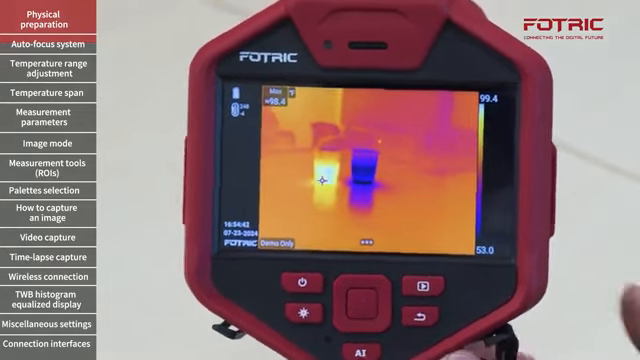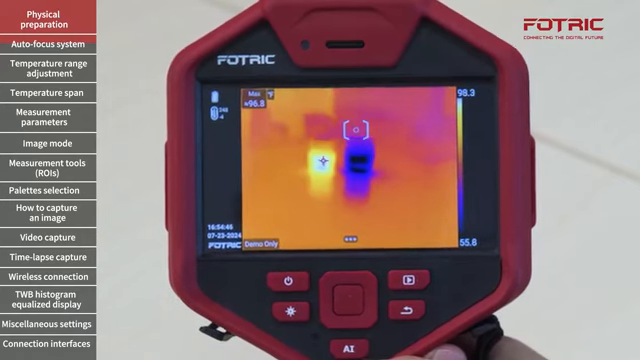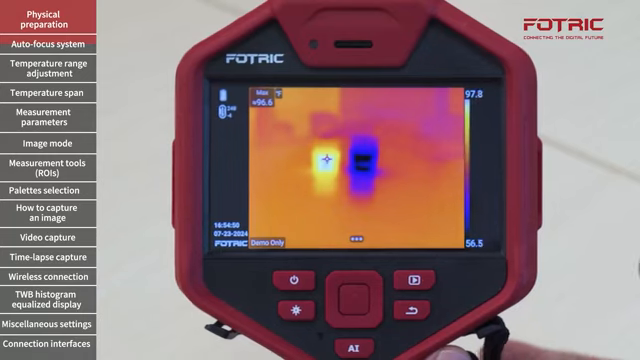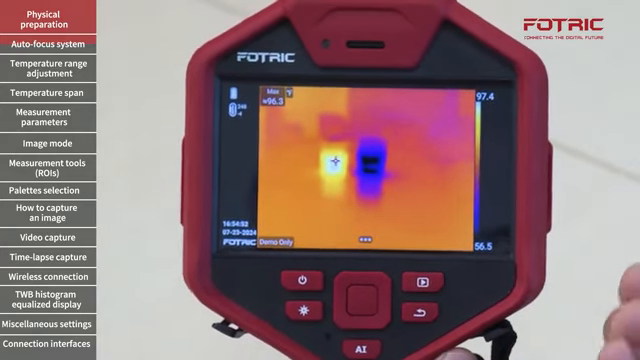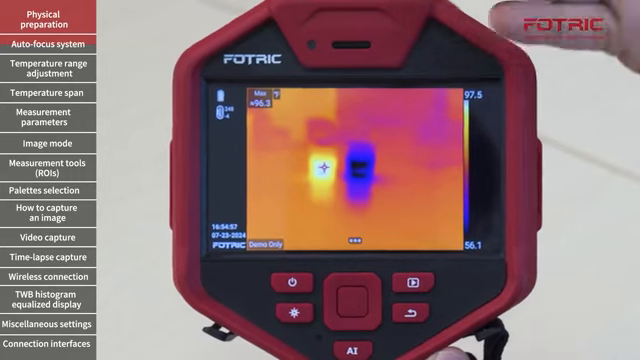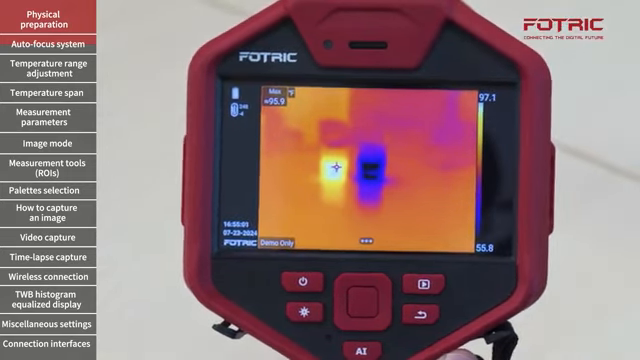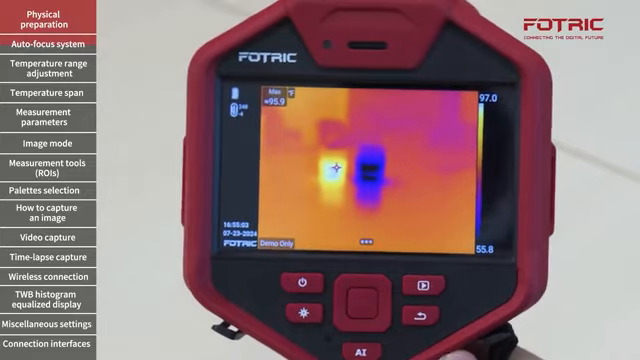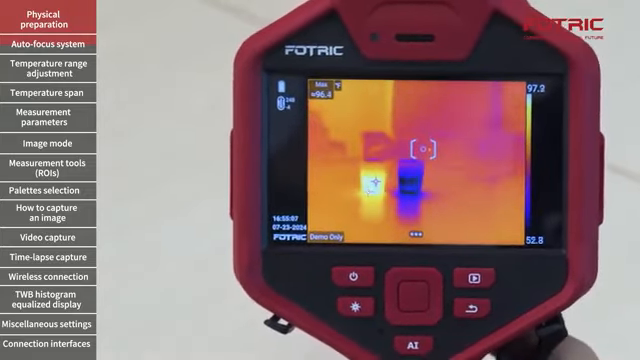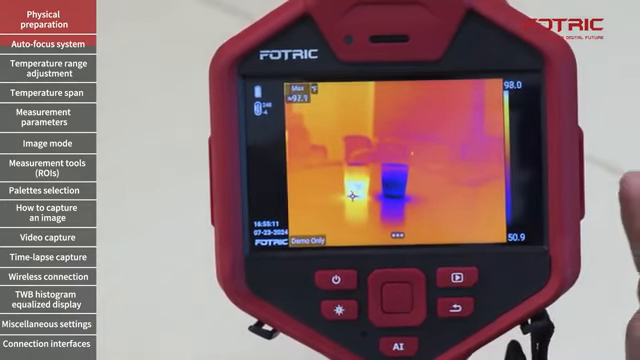By using the laser distance ranger, when I click the focus button, the camera will emit a red dot that will measure the distance to a given object. I need to make sure that the object is parallel to the camera and that it is not too reflective, so as the light can go back, hit on the object and come back for the camera to measure. There we go, the camera has focused by measuring the distance.